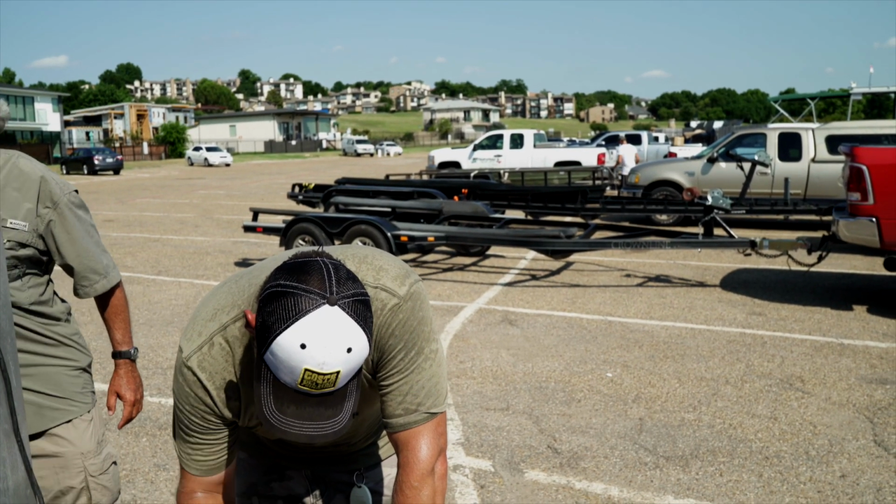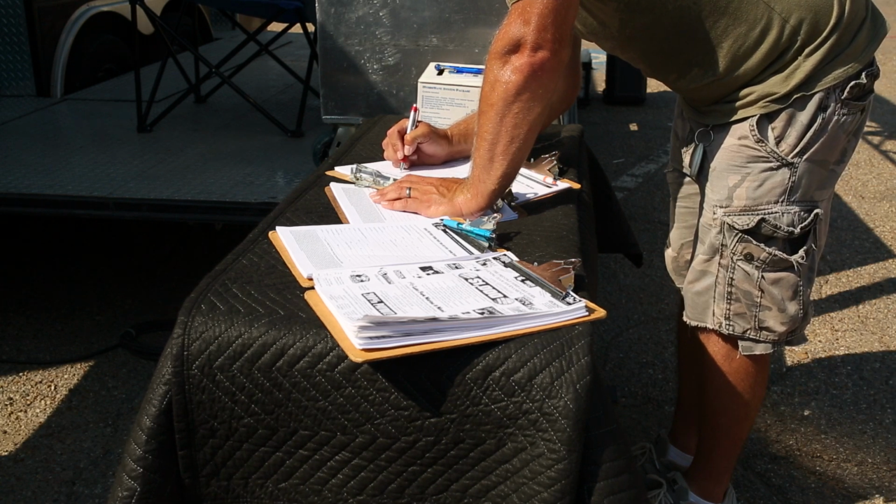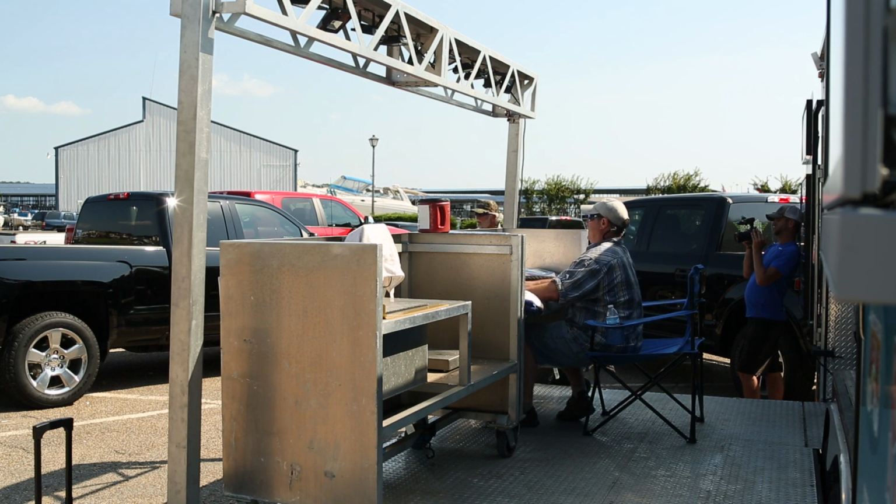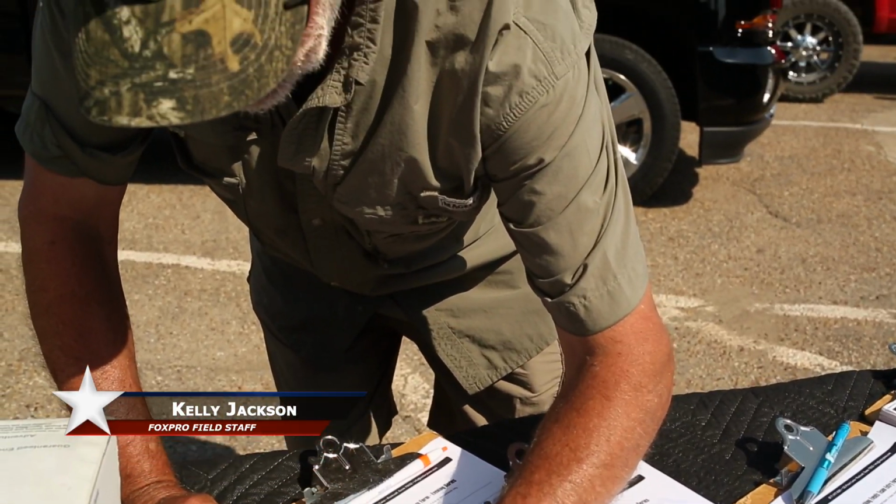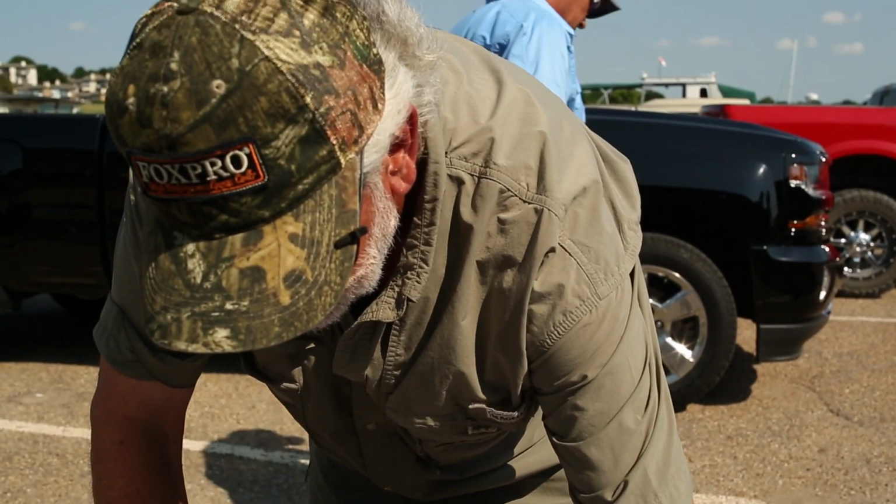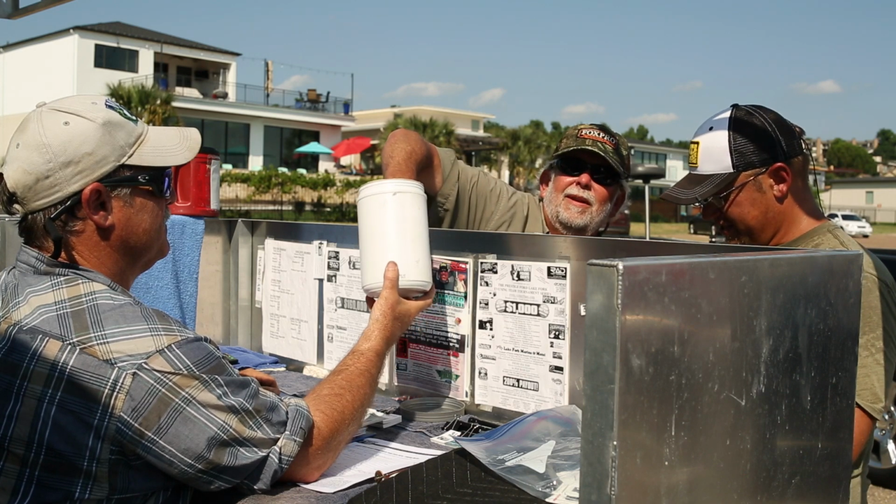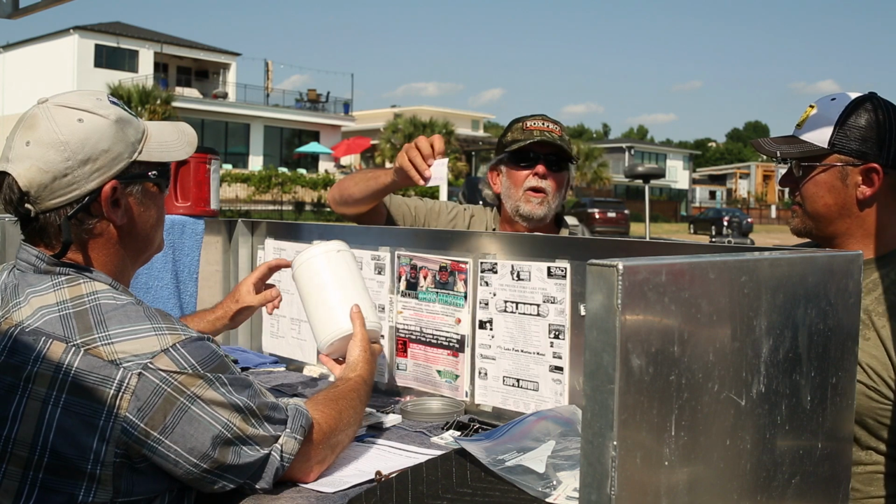Good. One thing Kelly and I can both agree on is there are certain skill sets an angler can develop over time practicing one sport, like bass fishing in our case, then applying those same skills to another sport like hunting coyotes. As odd as it sounds, a person can tailor their decision-making process for one sport with skills learned from another, if you know how to recognize them.